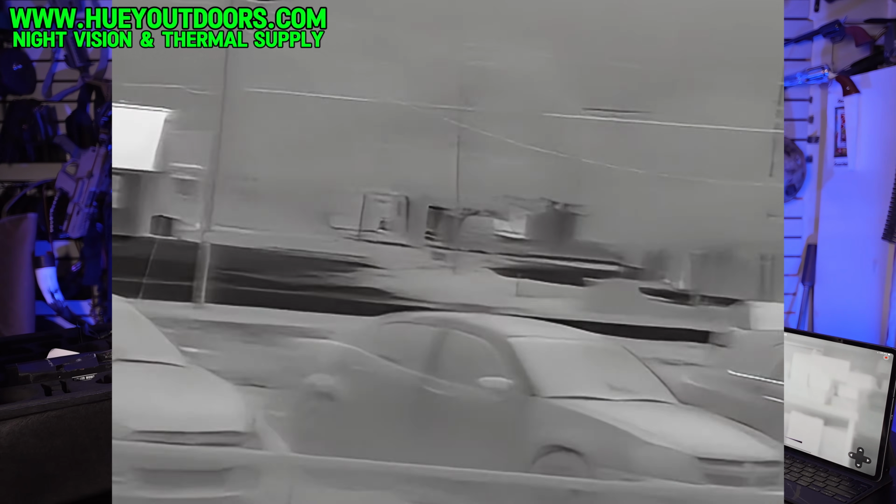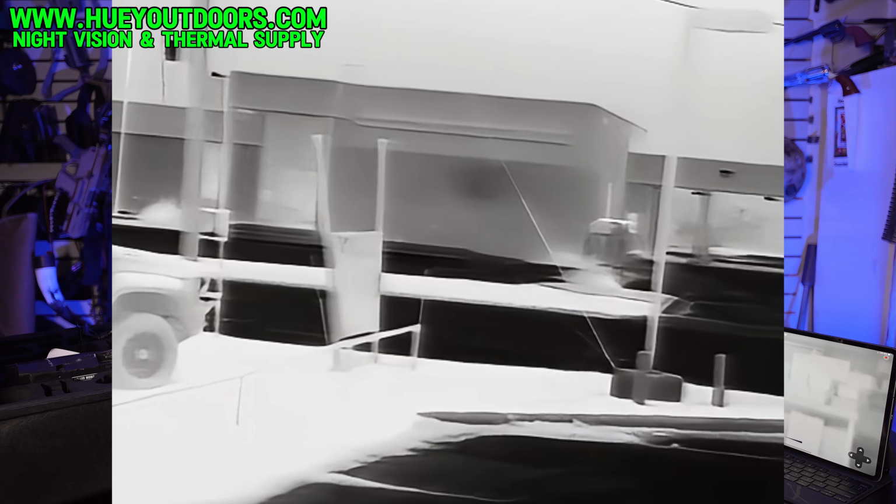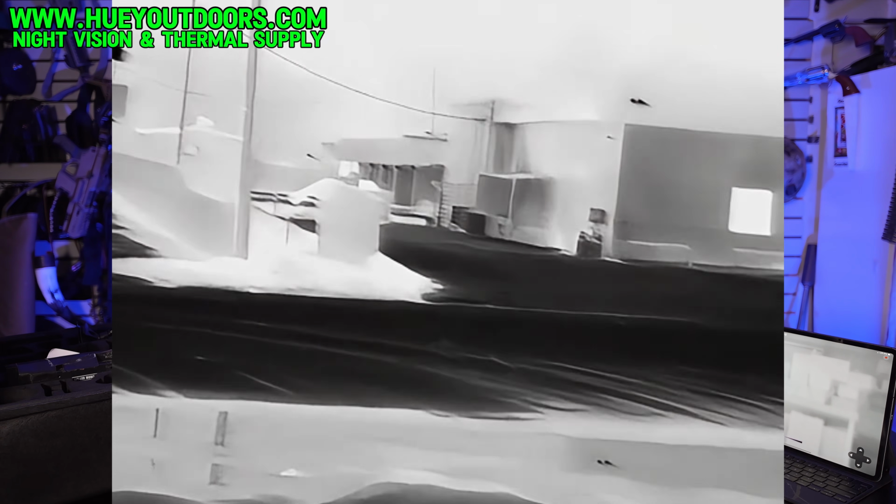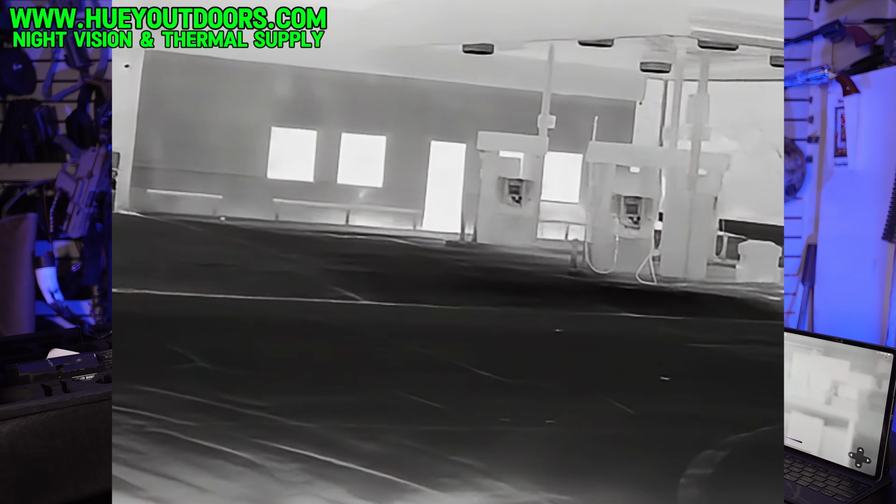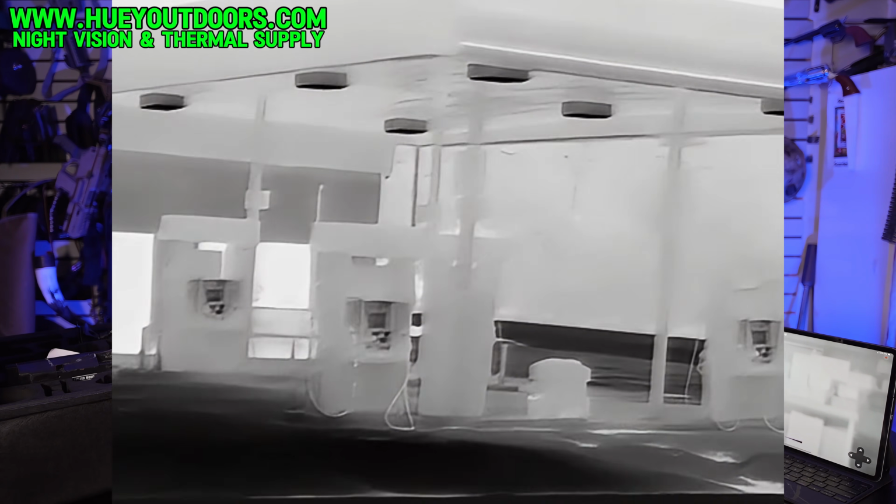But there's so many uses for this thing. I highly recommend it. It is one of my most favorite tools, and I just don't think I can do it justice. I've done the best that I can to tell you how awesome they are.